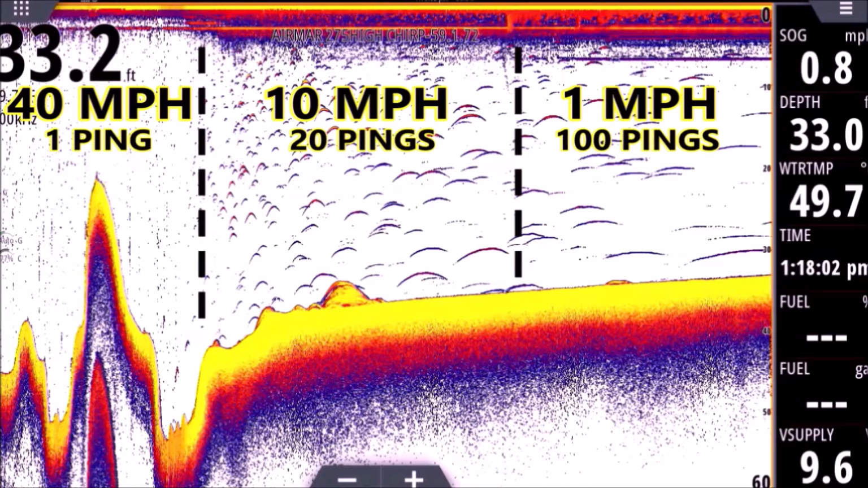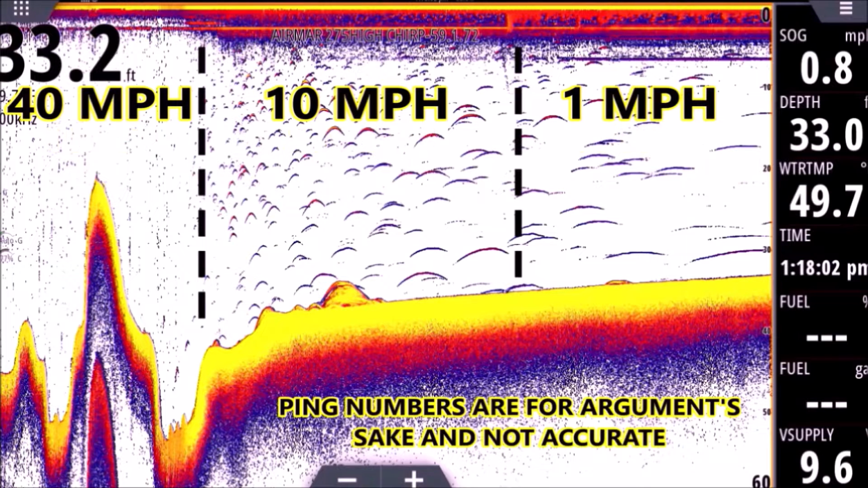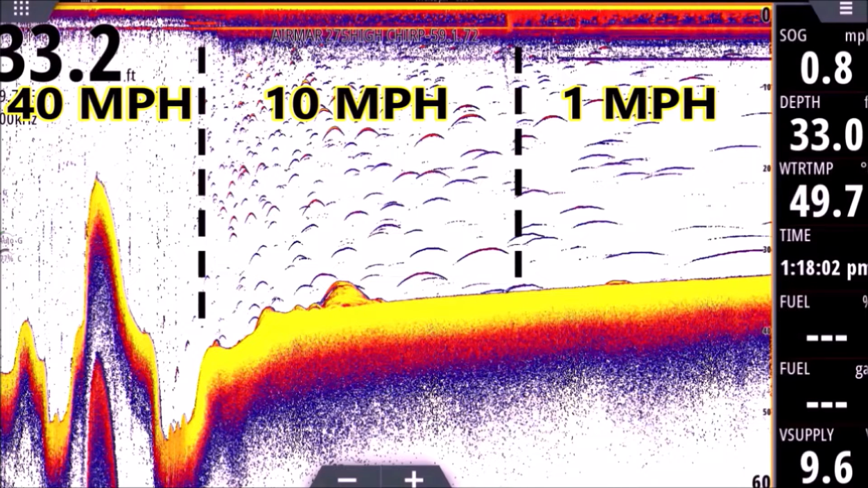So as the history scrolls from right to left, it shows every ping, right? So if it was pinged 100 times, it's going to look like a long worm. That's very important to keep in mind all the time, really. If you're running on plane, if you're anchored, if you're drifting, if you're on trolling speed, each return can look different. If you're trolling, the arches you're going to see are going to be more like the arches we're looking at in the middle, anywhere from that 5 to 10 miles an hour.